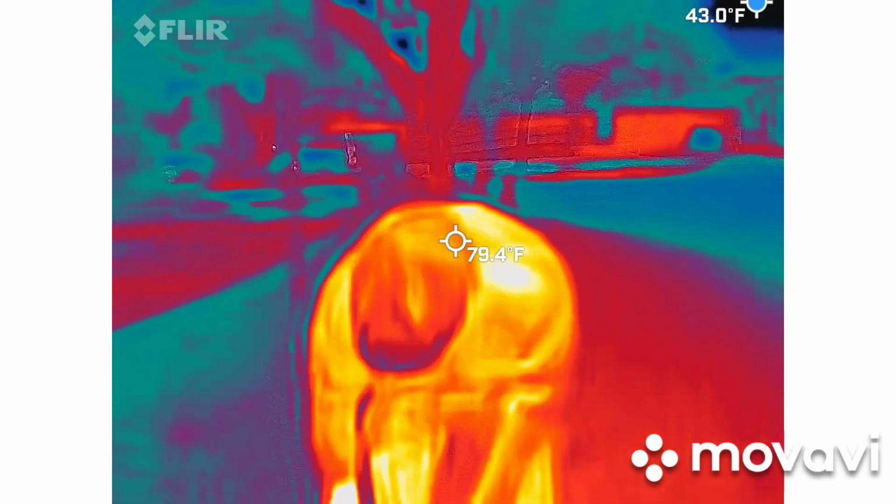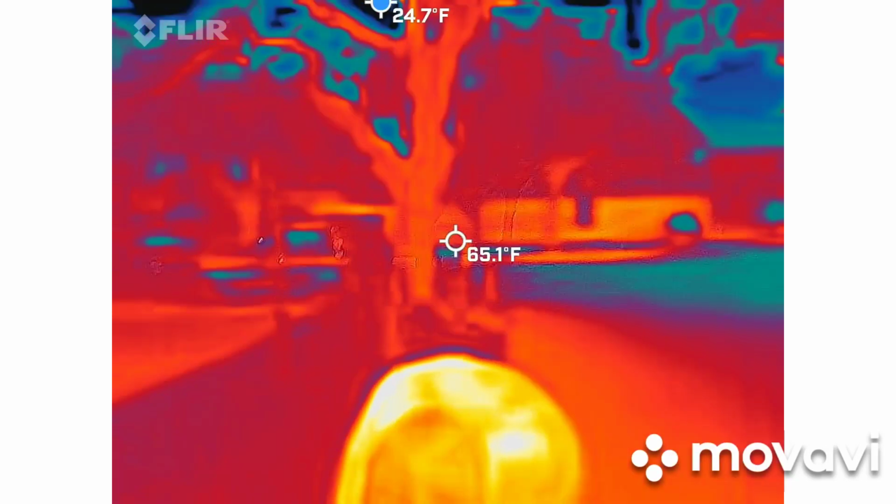And I'm sure this is the dot he's talking about moving around. Yep. When you move it, it looks like a bird flying around.